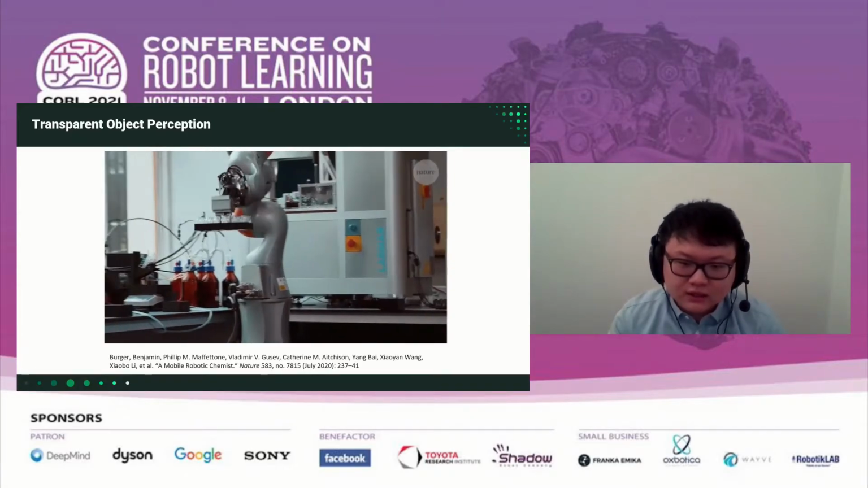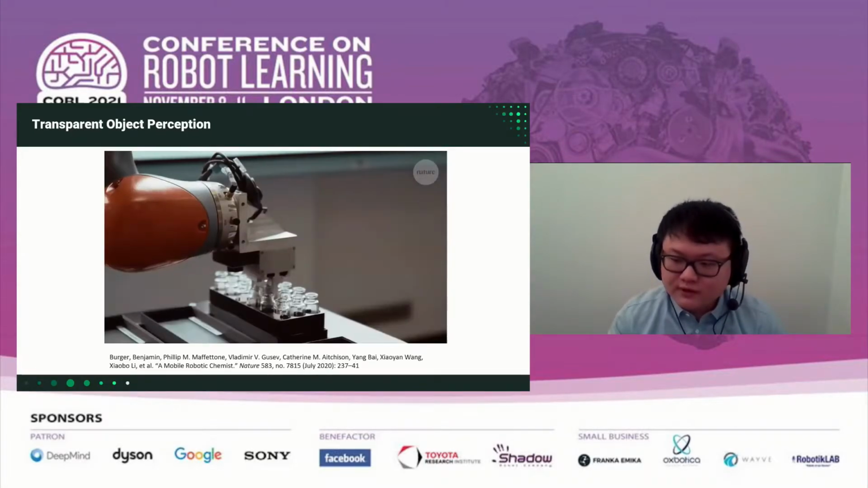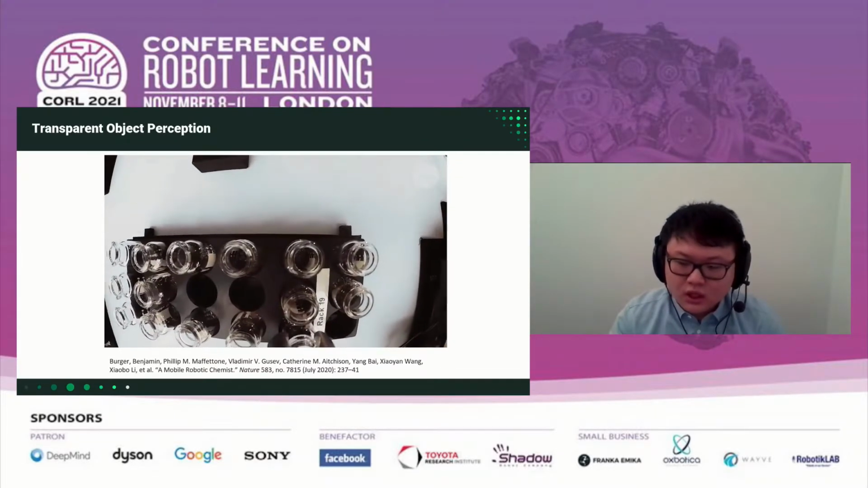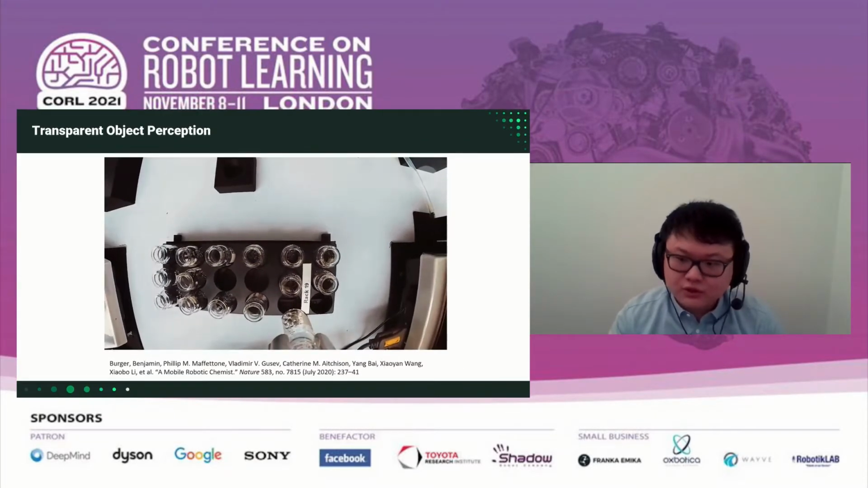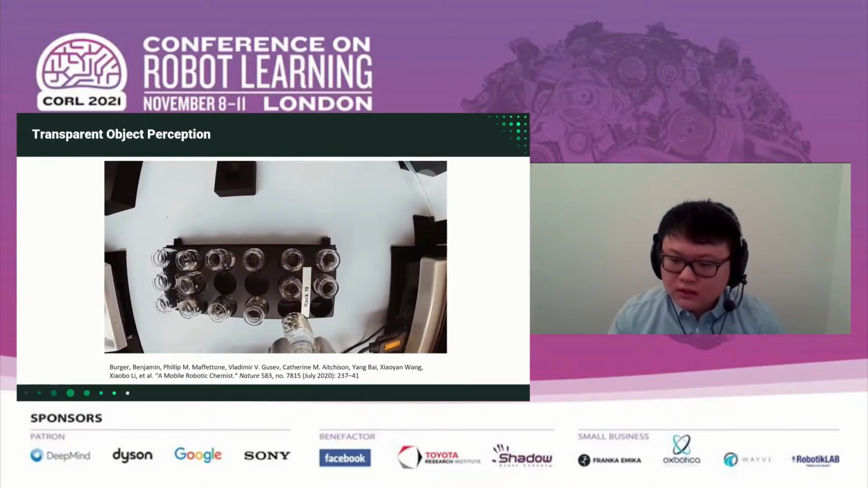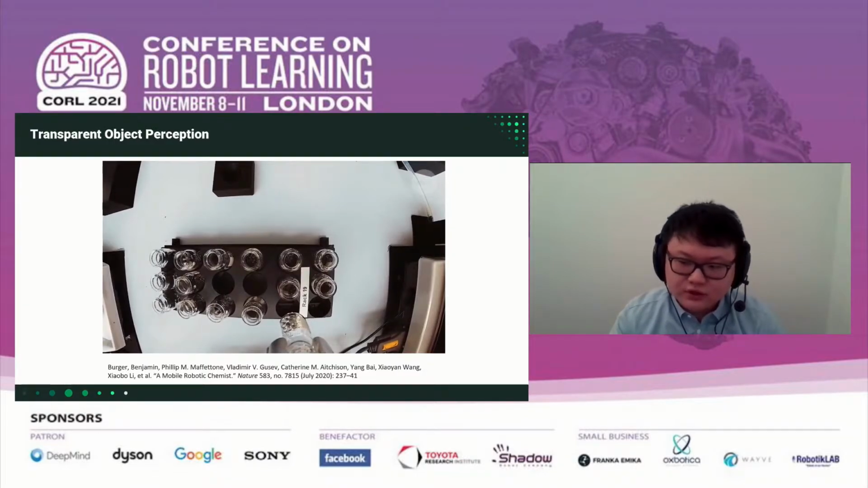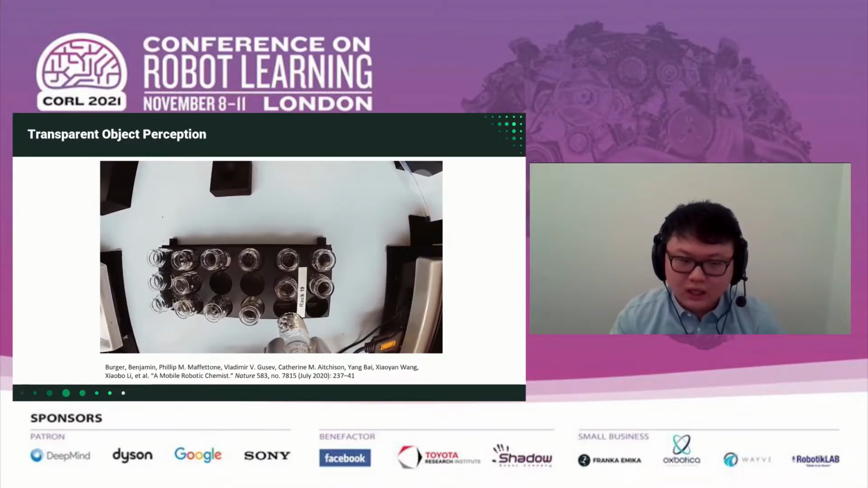Existing methods like this robot arm from Professor Andy Cooper's group can already perform material discovery experiments using Bayesian optimization. Yet they mainly rely on position-based control to manipulate transparent glassware, as the vision system cannot handle them reliably.